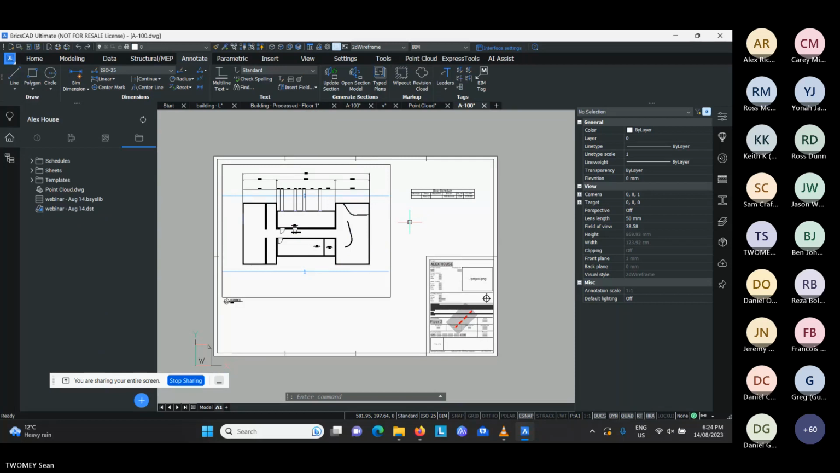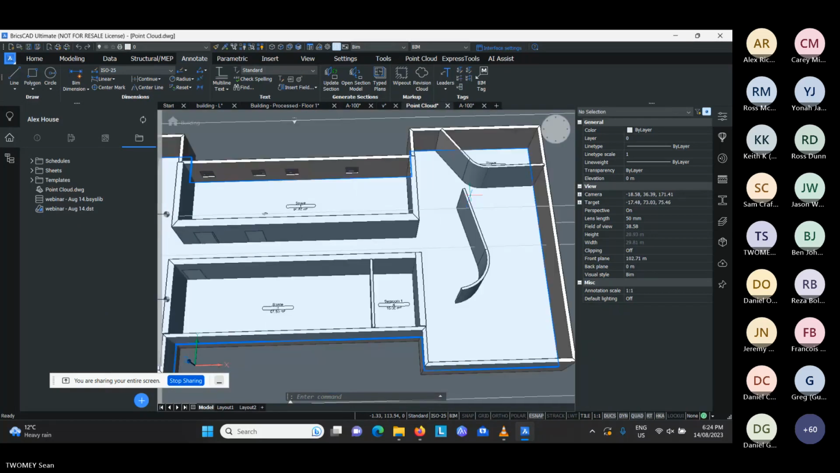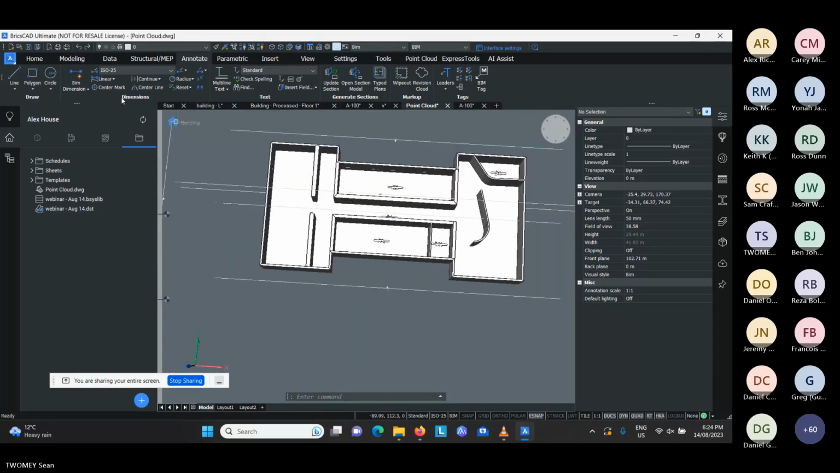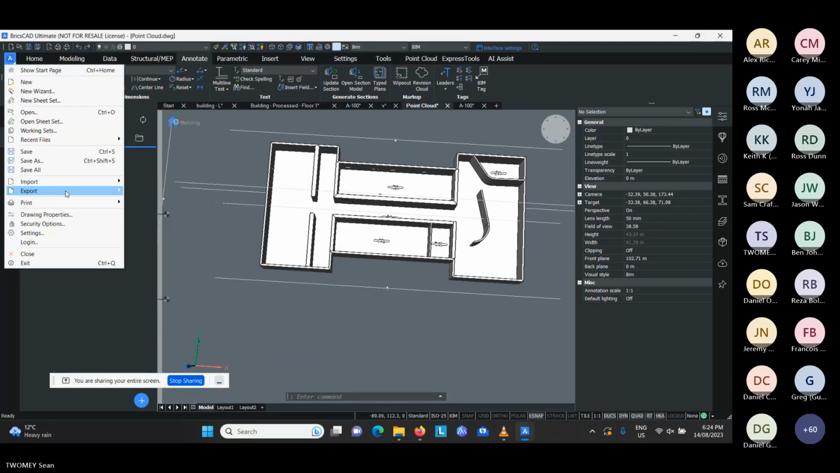What you end up with is the ability to produce extras. So these schedules and these shaded views can be done very quickly. Also, you do, of course, have a 3D model as well, which may not have been what was originally asked for, but since you've got it, you can easily go to File, Export, and produce an IFC model from this.